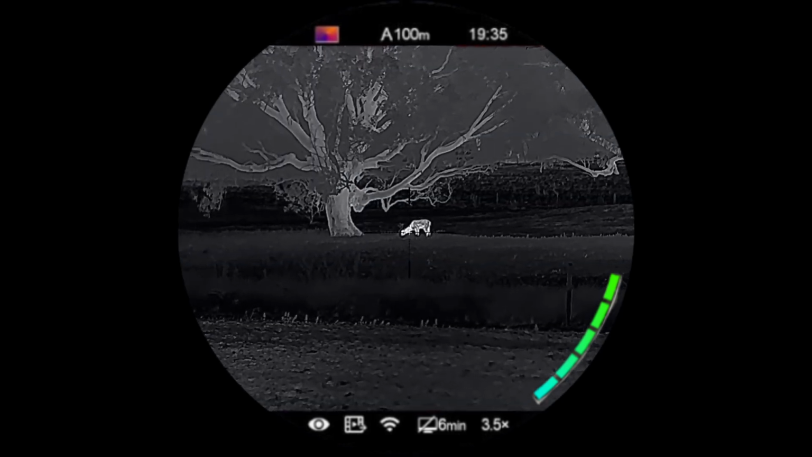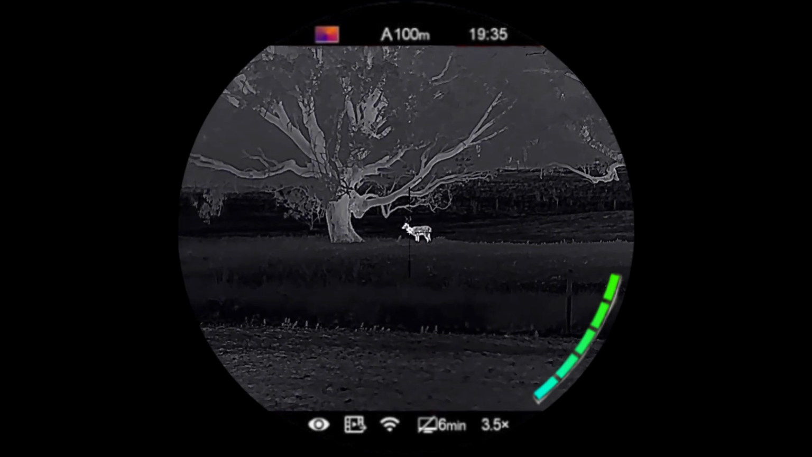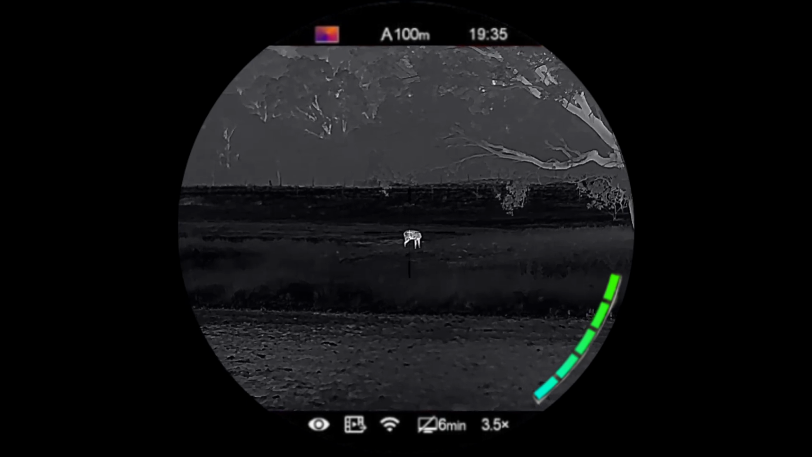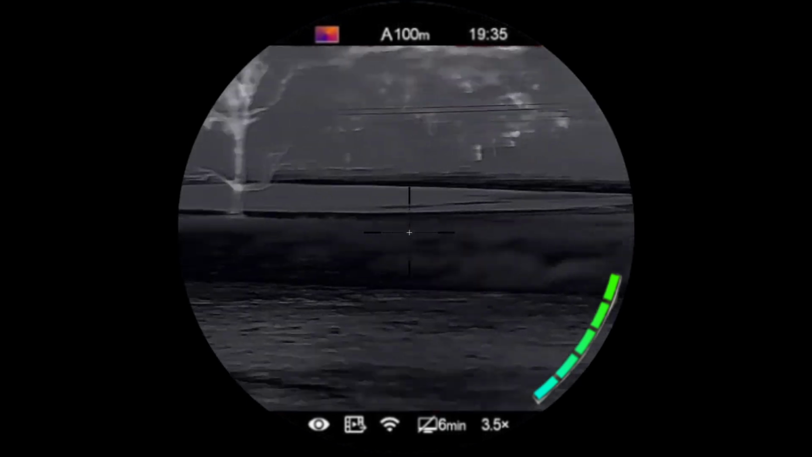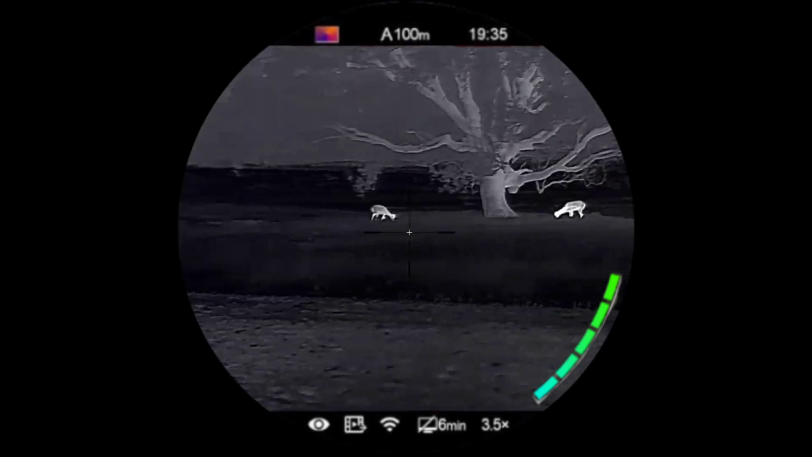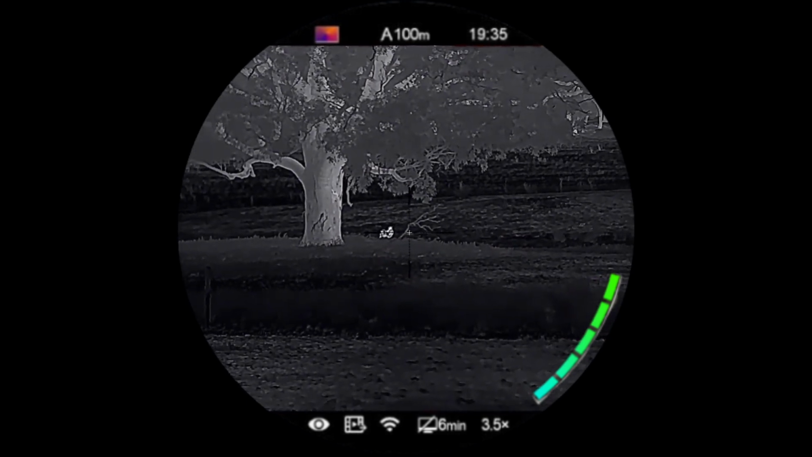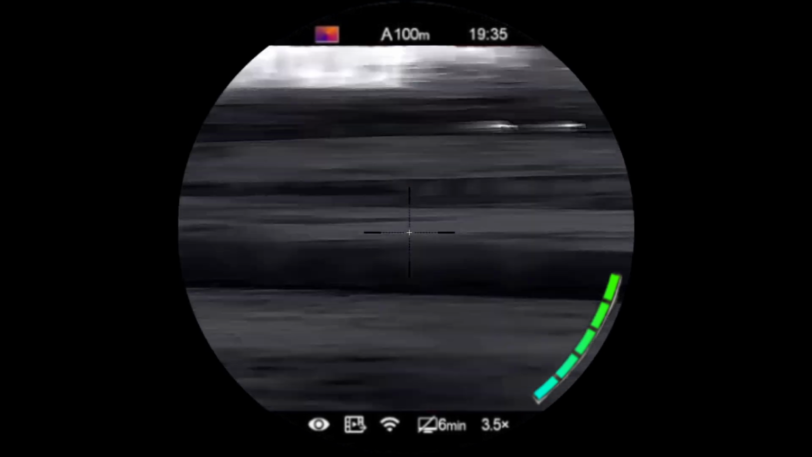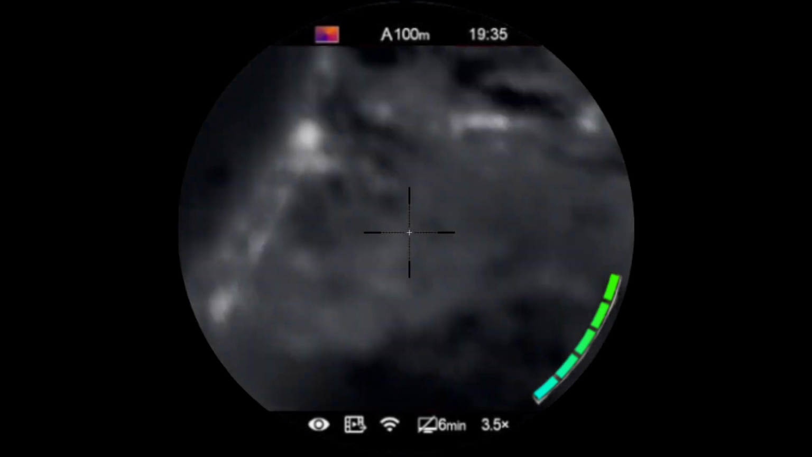He's lucky I'm not after deer tonight. He's only a small buck anyway, I'd probably let him walk. Another buck. There's 1, 2, 3, 4, 5 deer here. I'm fairly certain. If you bear with me 2 seconds.